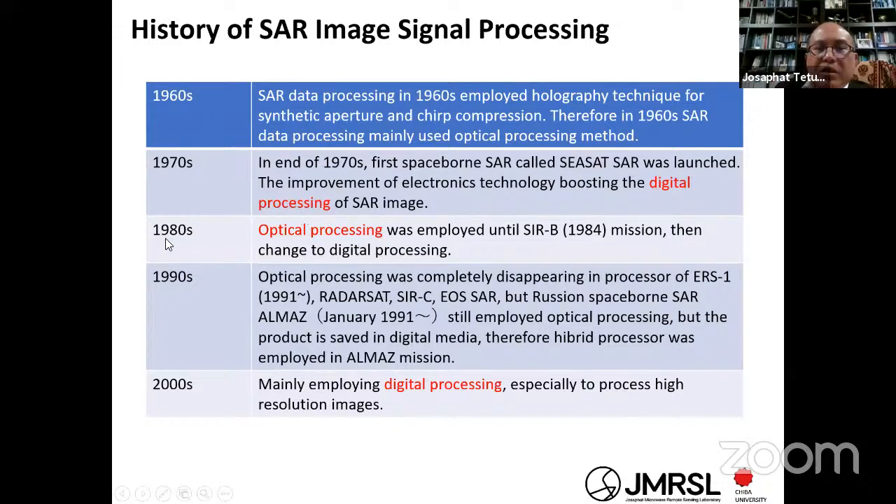And next, in 1980, it moved from optical processing to digital processing. But in the 1990s, Russia was still using a hybrid of optical and digital processing. But right now, especially in the 2010s, almost all of the processing is digital. Today, I want to talk to you about digital processing, about how to process the synthetic aperture image, especially from the raw data.